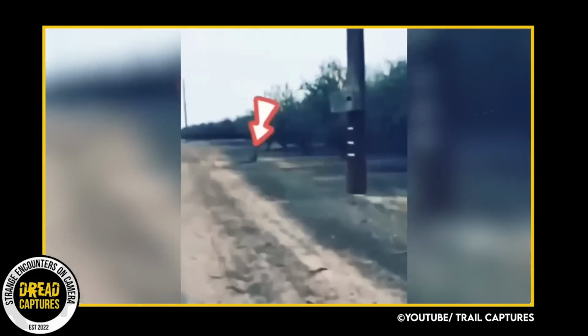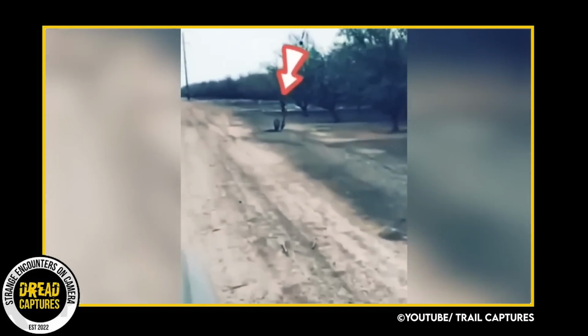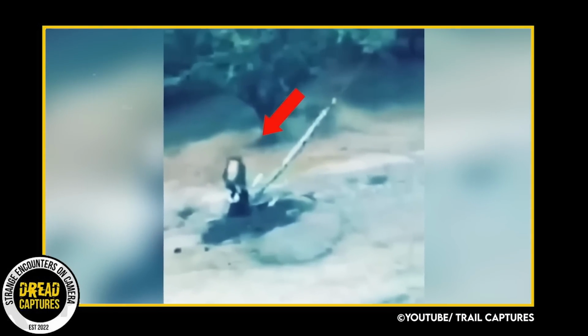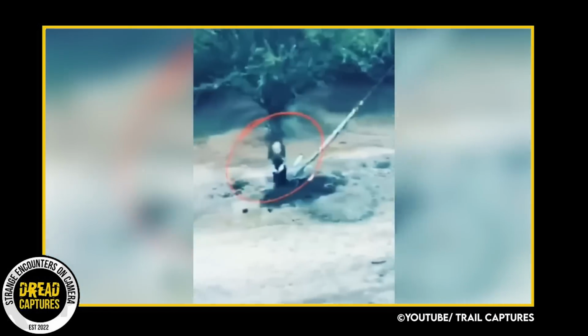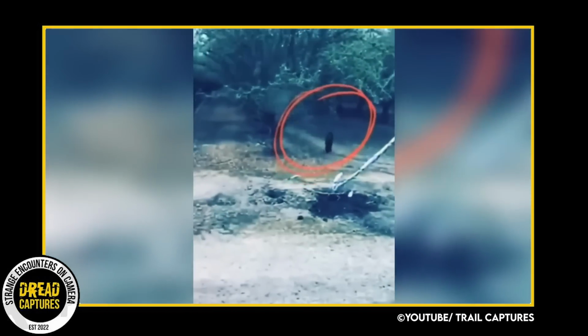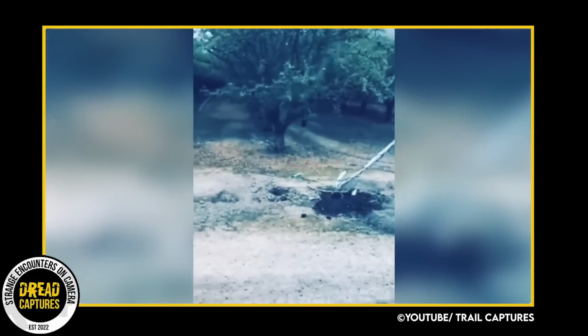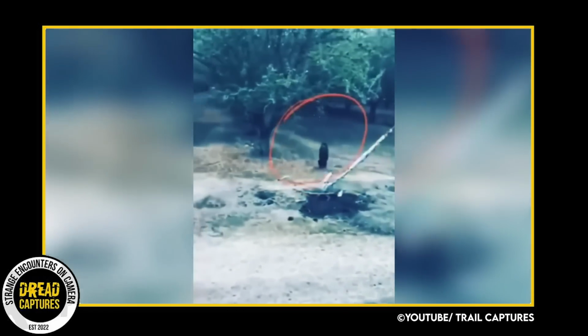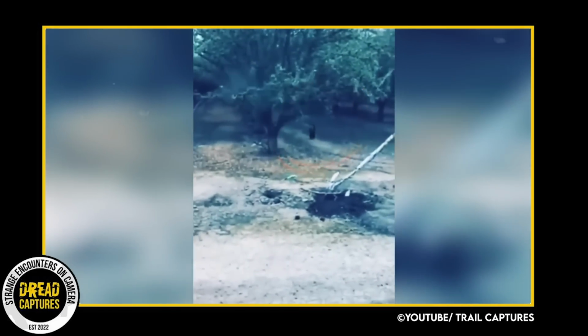Initially identified as a small animal, the creature is soon revealed to be a small, faceless figure crouched and/or eating something. The creature quickly scurries away upon seeing the car approach. Is this truly a little creature, or just a fabricated hoax? What do you guys think?